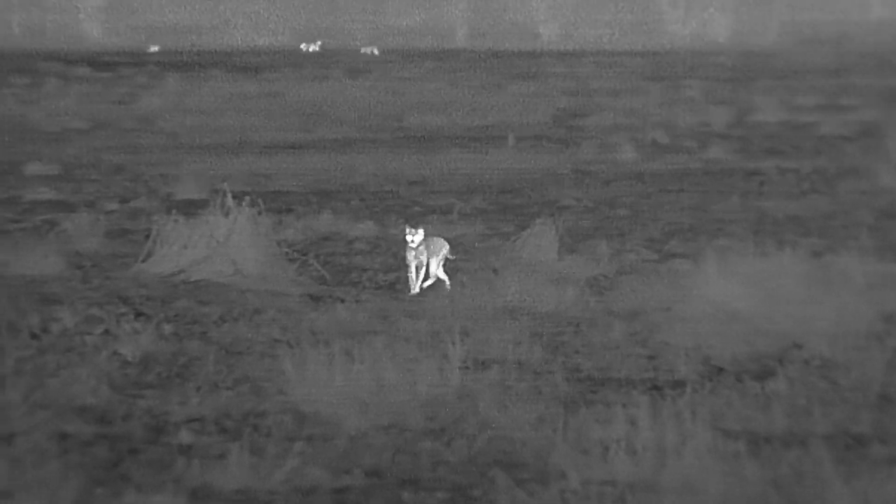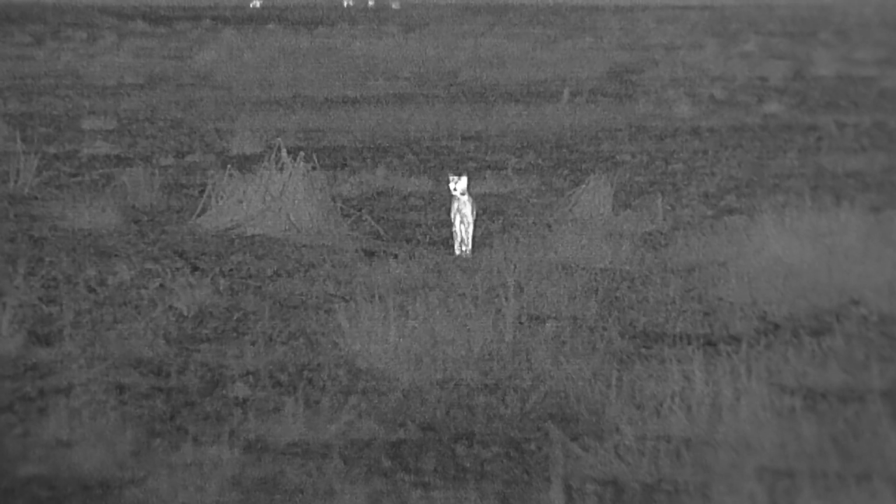There's the 4 coyotes in the background Ronnie was looking at. Lots of things happening on this stand. We've had cats in the past leave and get them to come back to that sound before, but never to this extreme. It was incredible to watch it all unfold right in front of us.